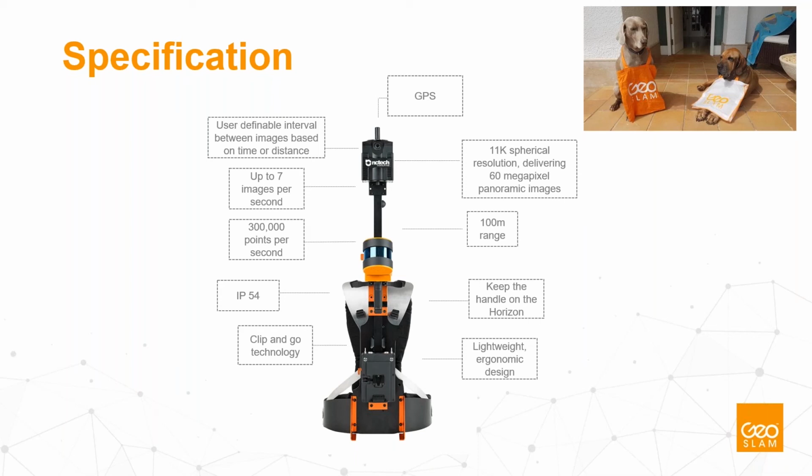For these two main sensors, we created a very rugged and also ergonomic backpack which carries both sensors and all accessories in an easy way. So you have a data logger connected to the backpack, and also a battery.